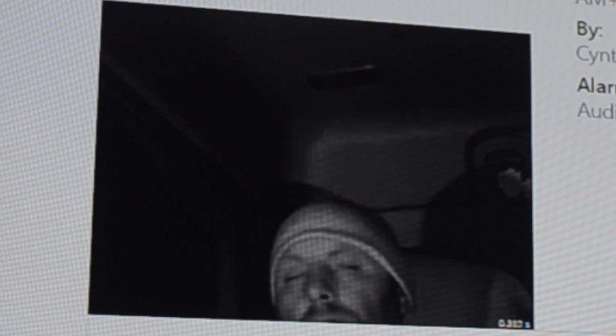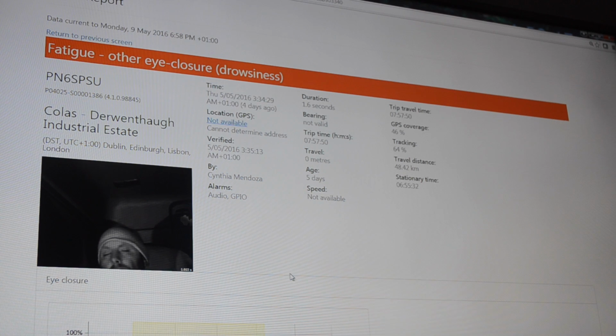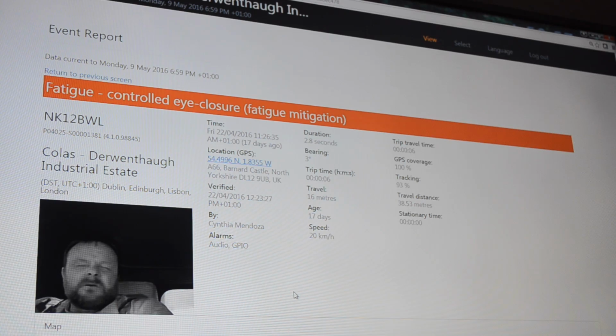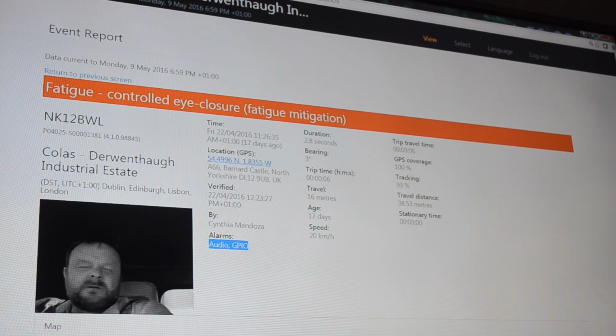He hears the audio happen. So there's also this GPIO, there's a vibration that's actually in his seat. So he gets vibrated on his butt and he hears the audio. Oh wow. Holy cow. So he really fell asleep 2.8 seconds until it realized that his eyes were completely shut and it gave him that audio vibration that woke him up. Wow.